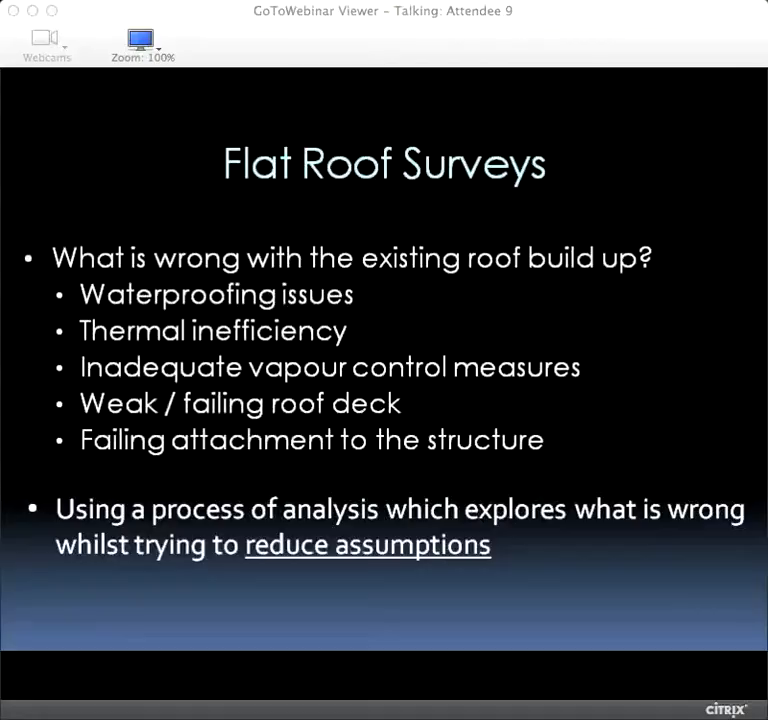There's the roof deck up to the new system that's going on there. It's very important to identify what kind of roof deck we're dealing with. It also dramatically changes the specification, the type of approach that we need to take on that particular job. And more importantly, is the new roof attached to the existing structure properly? And that's where the existing roof comes into its own.